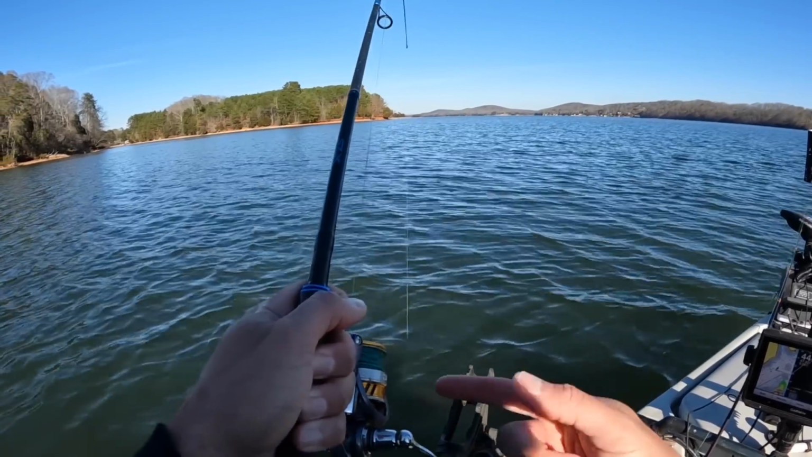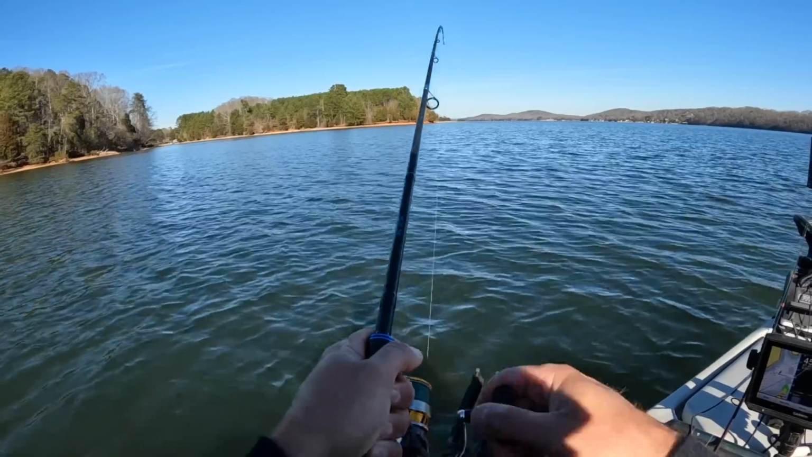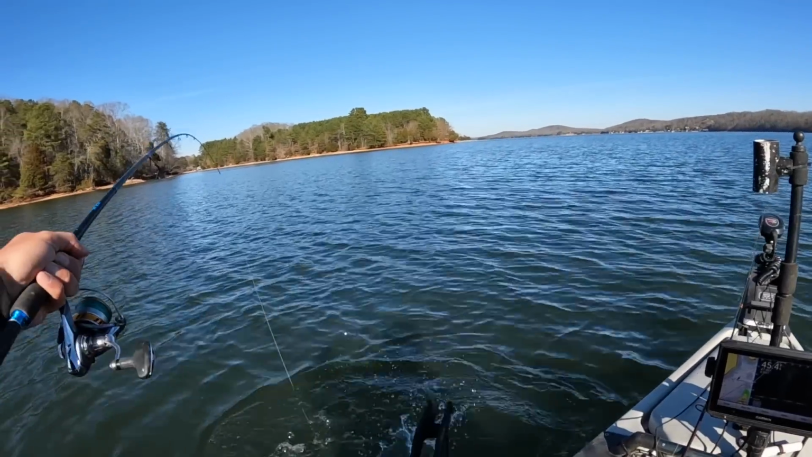Probably need to loosen the drag on it. I keep the drag pretty tight when I'm skipjack fishing because I need to be able to horse them in. But if we get a big fish that takes this rod down, it's liable to break our line.